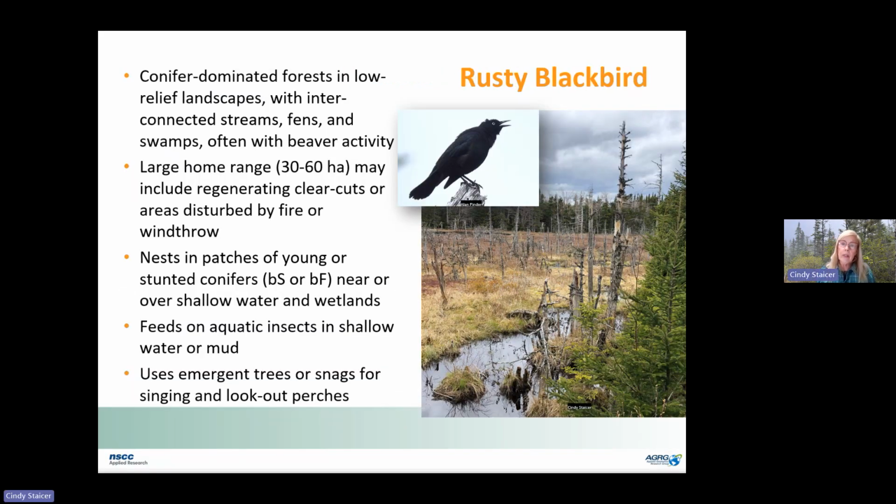The rusty blackbird needs basically a lot of streams and wetlands in its habitat.